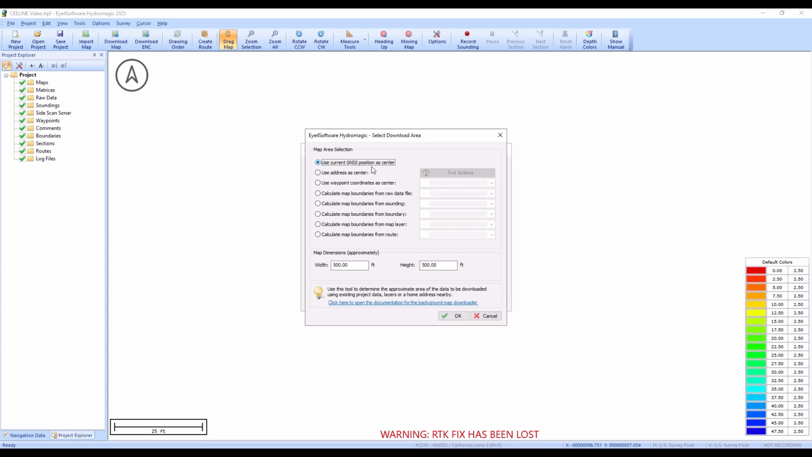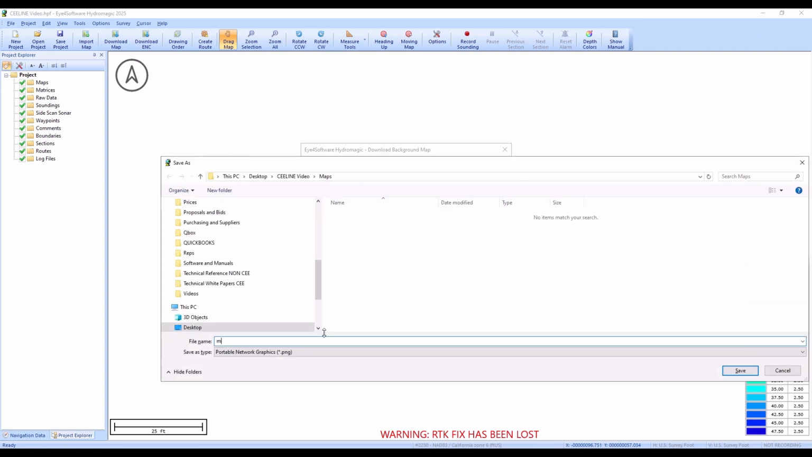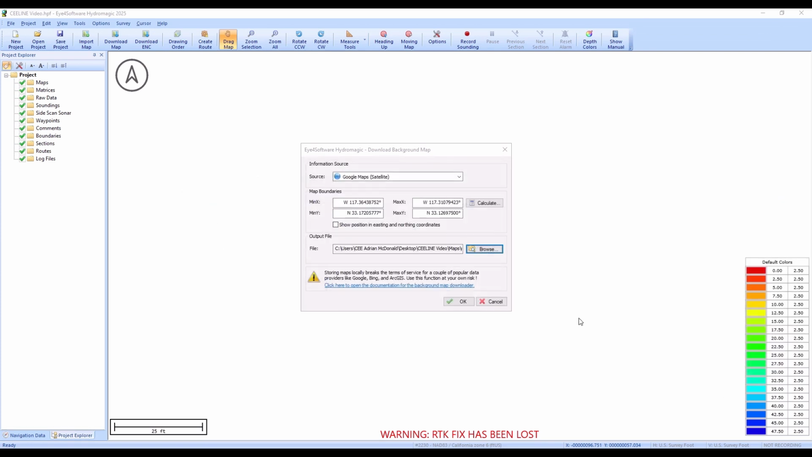So we can just hit this, use our current GPS position, our map dimensions, basically approximately the size. Essentially it just comes down to if you put a bigger number in, you get a bigger map. It won't really bear much relation to the exact number you put in there. So if you want a big map, just put a 0 on the end, and you can work up and down depending on what sort of resolution you need. So then we can give it an output name, map, and then we hit OK to download it, which I'm not going to do because we're not in the field right now.